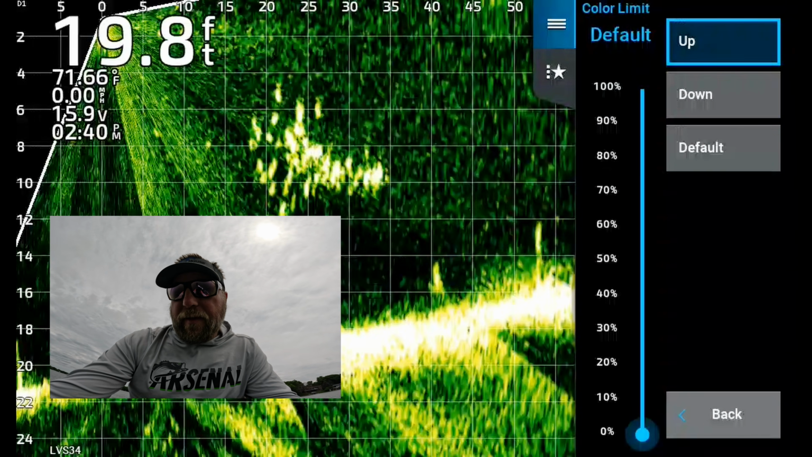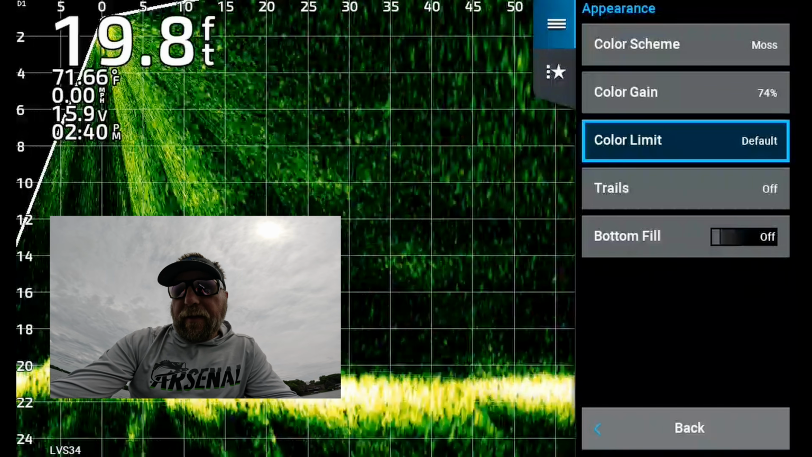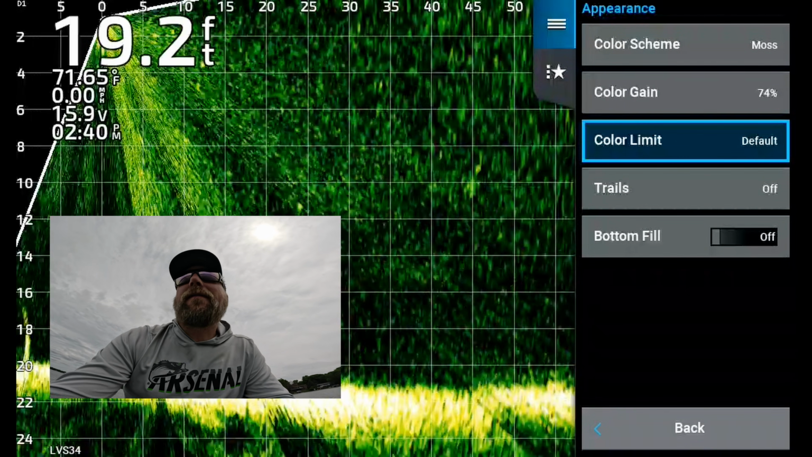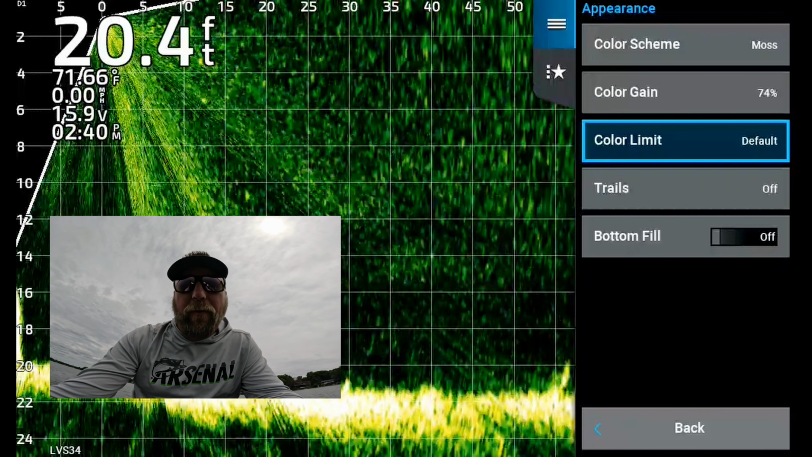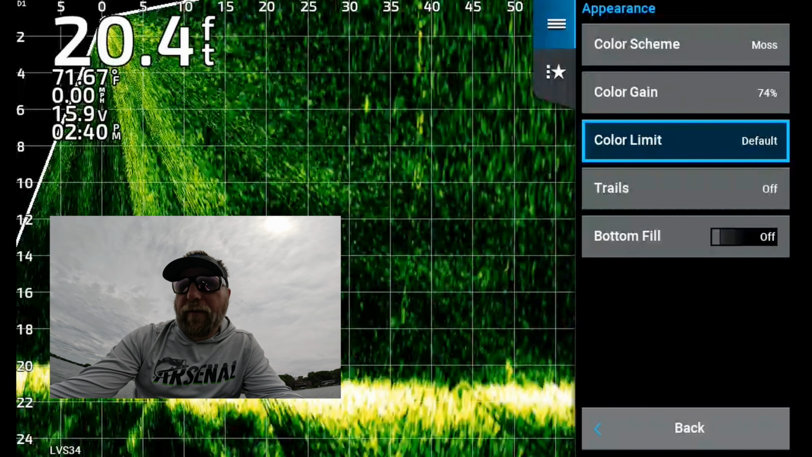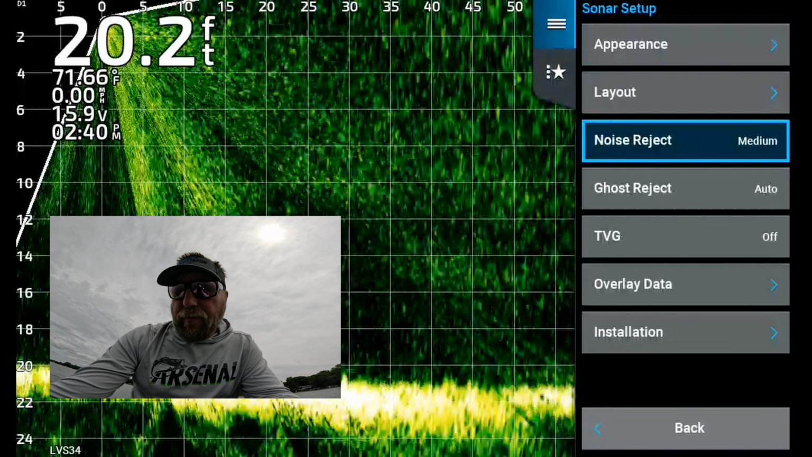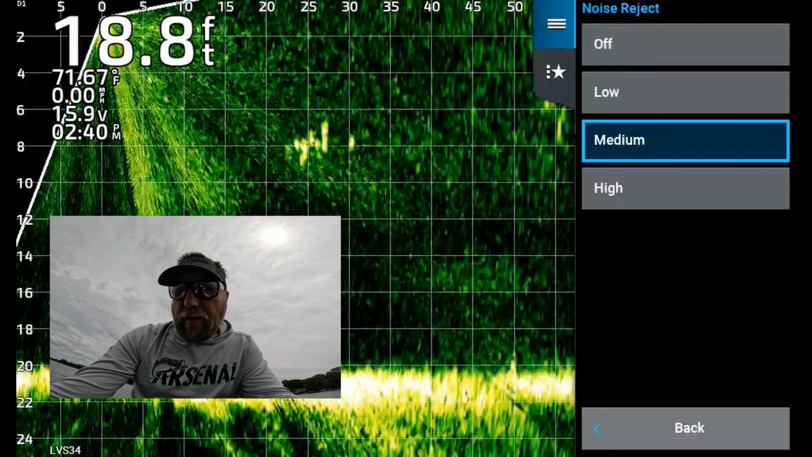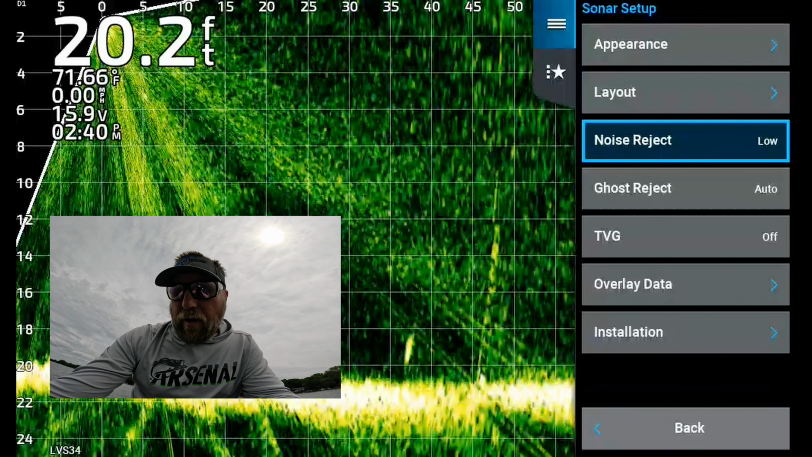Color limit, I want this off or default. Color limit is going to basically filter out information that you might want. So unless you really know what you're doing there, or if you want a really perfect screen but you're going to probably miss your bait and your fish, I would skip that. Noise reject, you're going to want that on low or off.